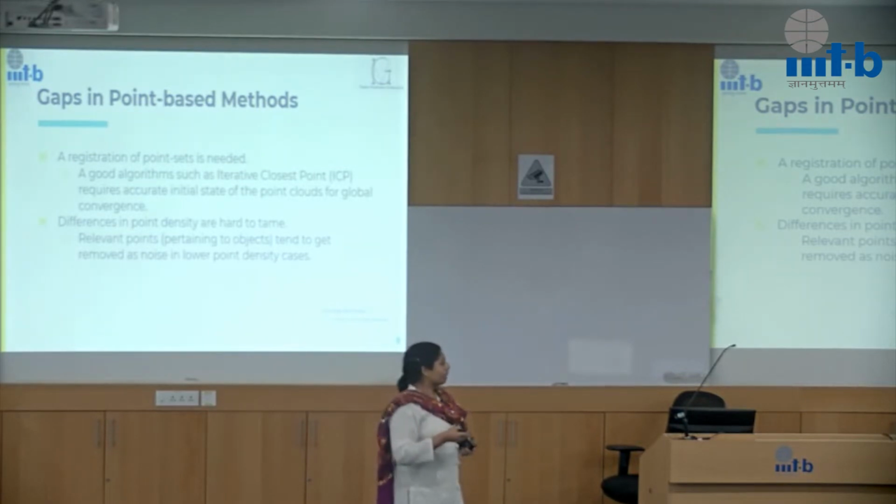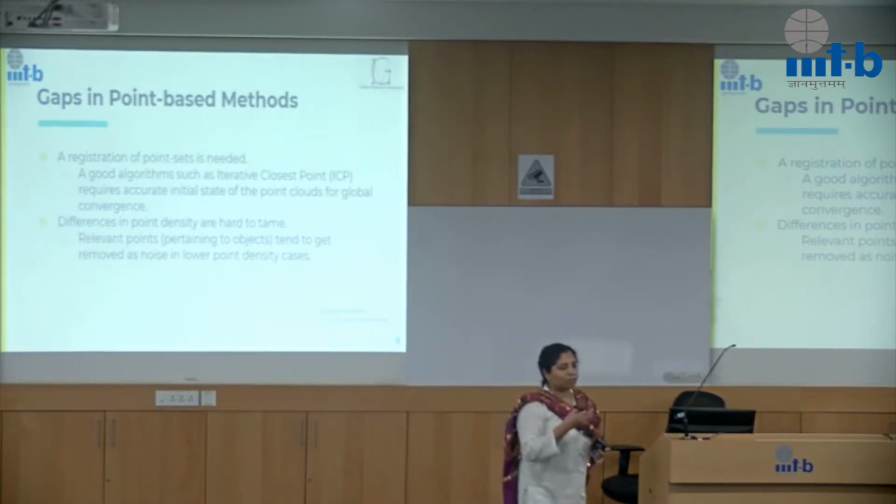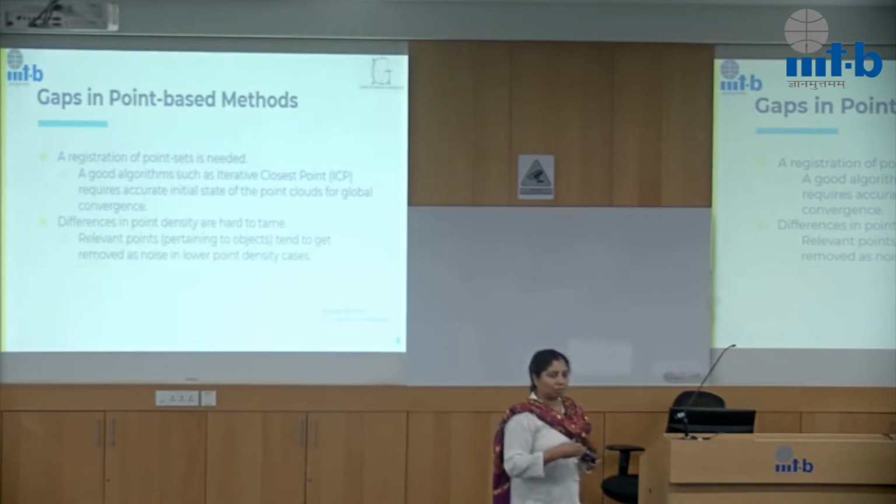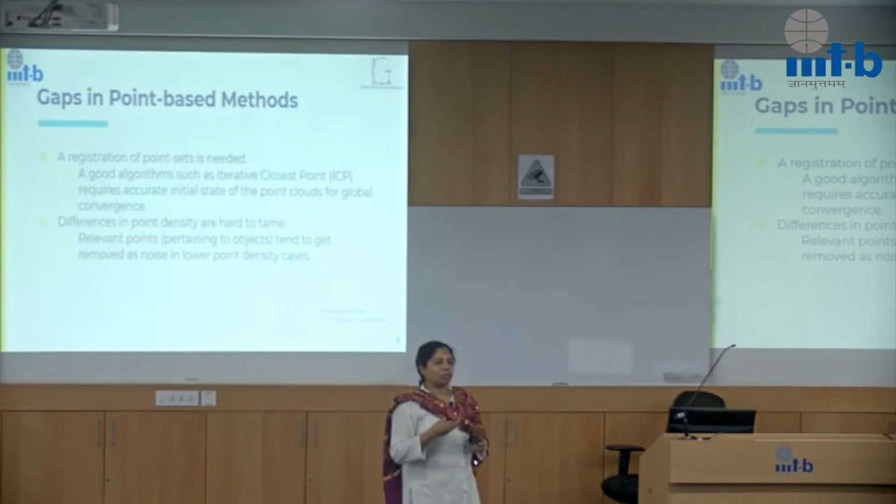What does good initial state mean? It means that the landmark points should match from point cloud 1 to point cloud 2 and so forth. The orientations have to be set appropriately. There shouldn't be any distortions. The noise should be less, and so on and so forth.